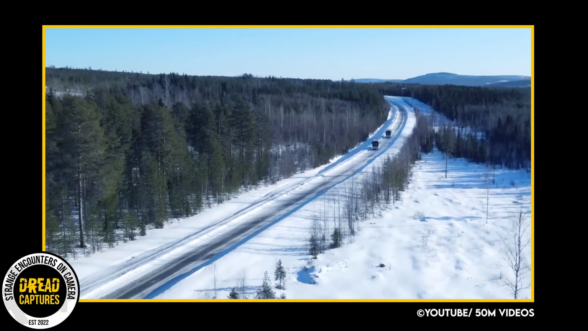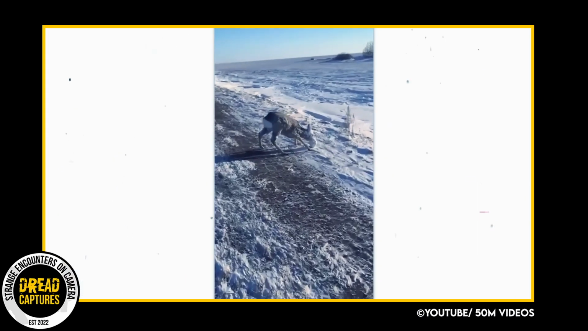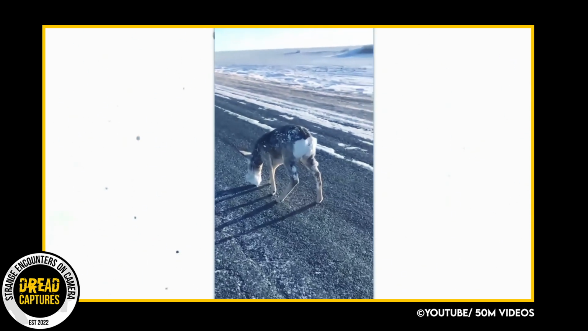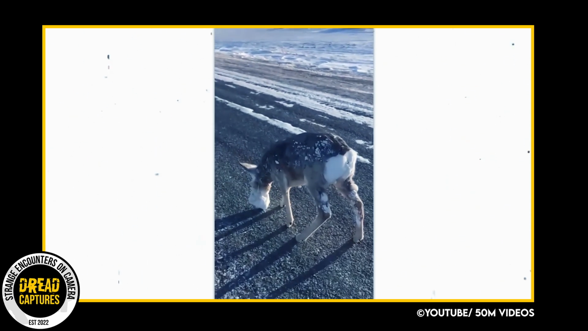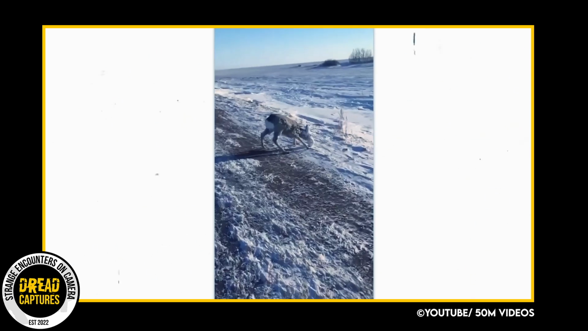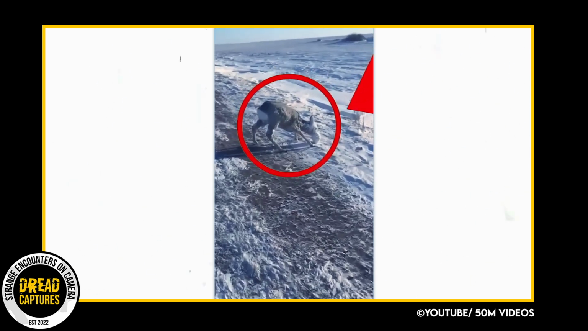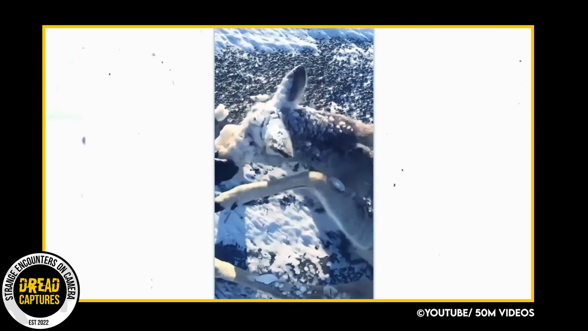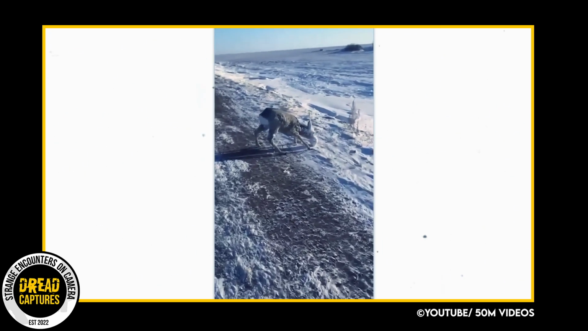This next video is pretty crazy. In Kazakhstan, a fortunate deer was rescued by local residents. They spotted the deer outside in the snow with its head tilted down, unable to move or walk. Upon closer inspection, they discovered that the deer was frozen in place due to a large amount of ice covering